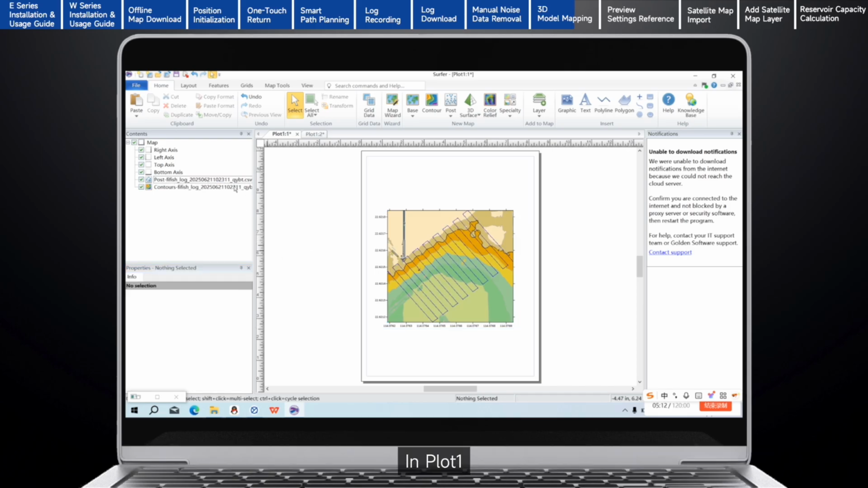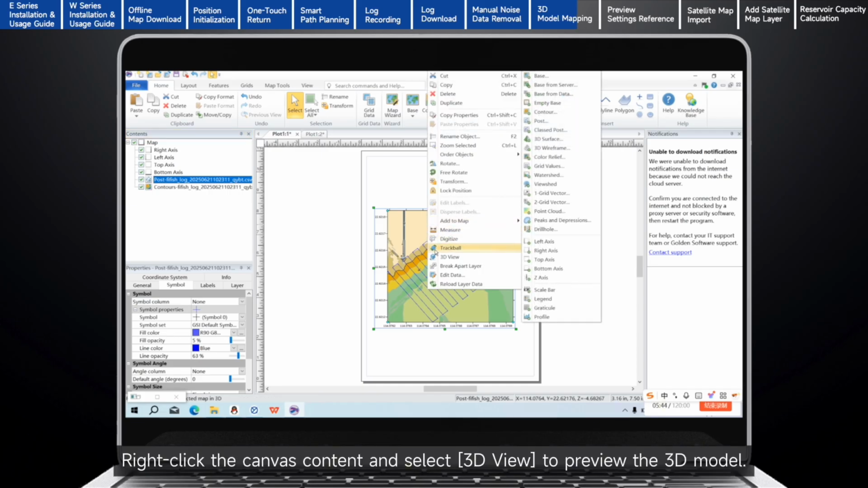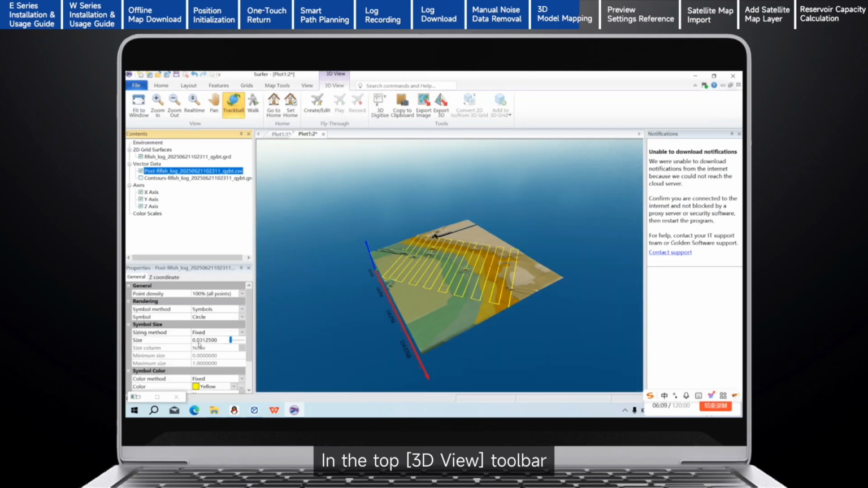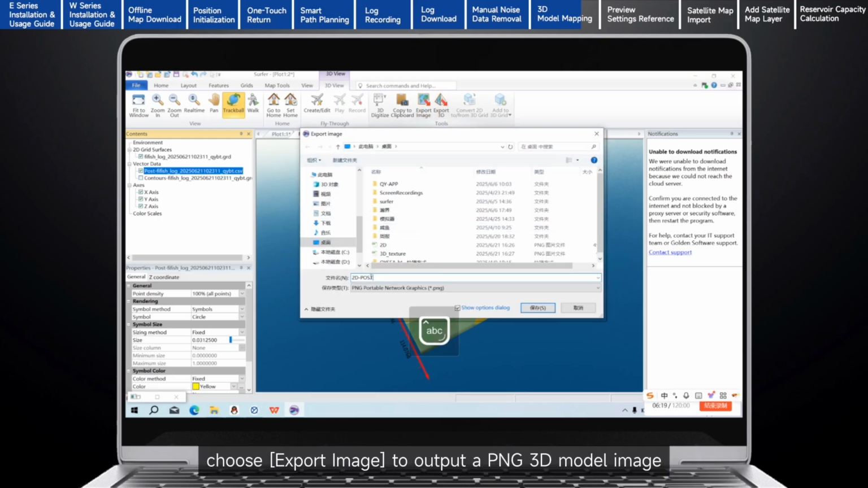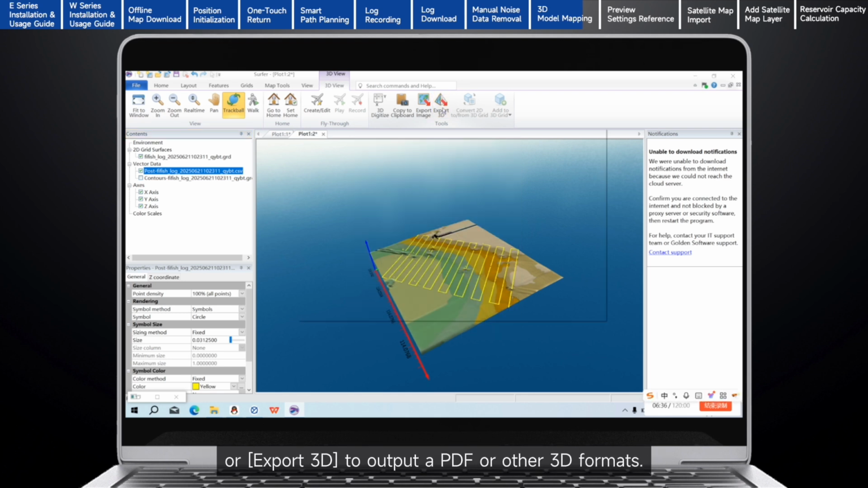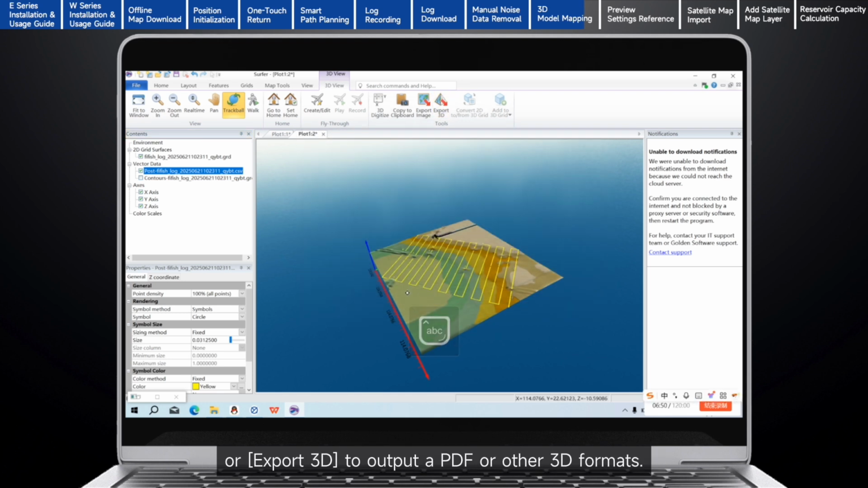In Plot 1, you can check or uncheck items in Map Contents to choose layer combinations. Right-click the canvas content and select 3D View to preview the 3D model. In the top 3D View toolbar, choose Export Image to output a PNG 3D model image, or Export 3D to output a PDF or other 3D formats.